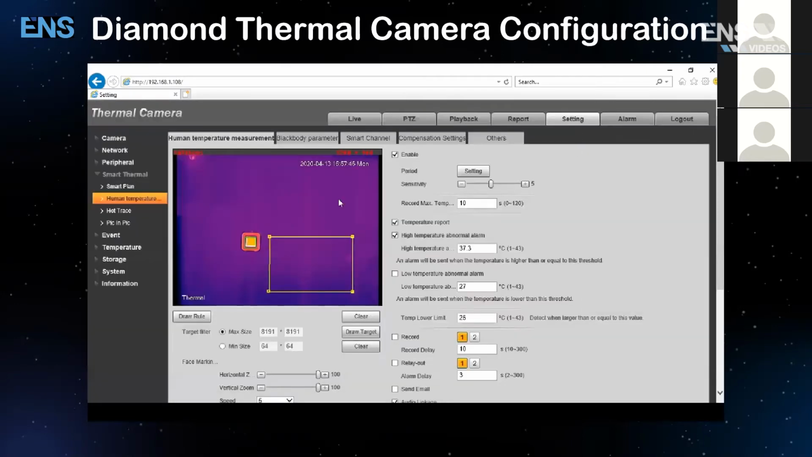Another thing I want to mention here is that by default, this yellow rectangle is not set initially. It's going to be set around this border here. So during the setup, you're going to want to have a person standing next to the Blackbody that you see here that has a little green square. Where that person is standing is going to depend on where the path of walking is going to be. In our example here, the path is on the side where the yellow rectangle is.